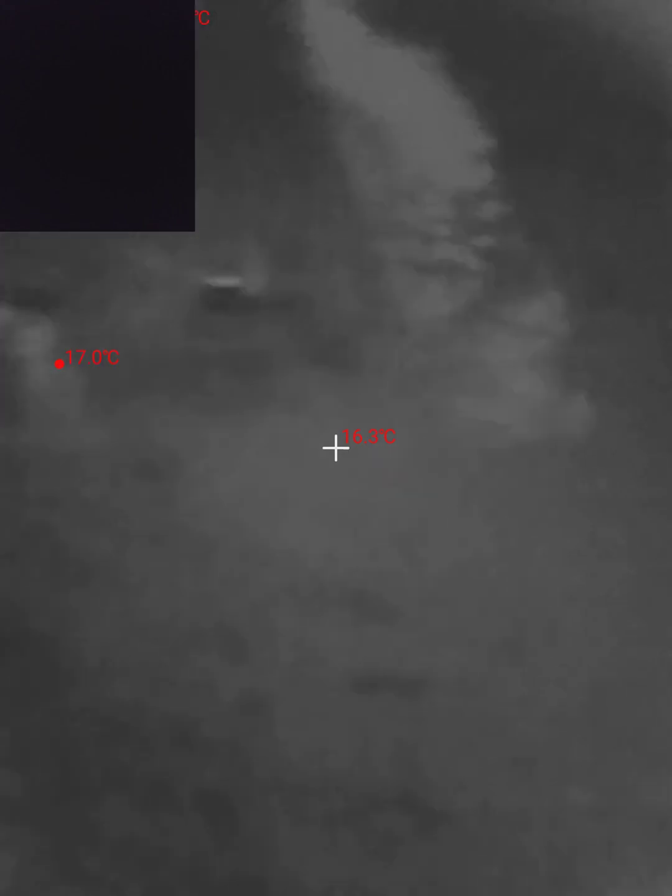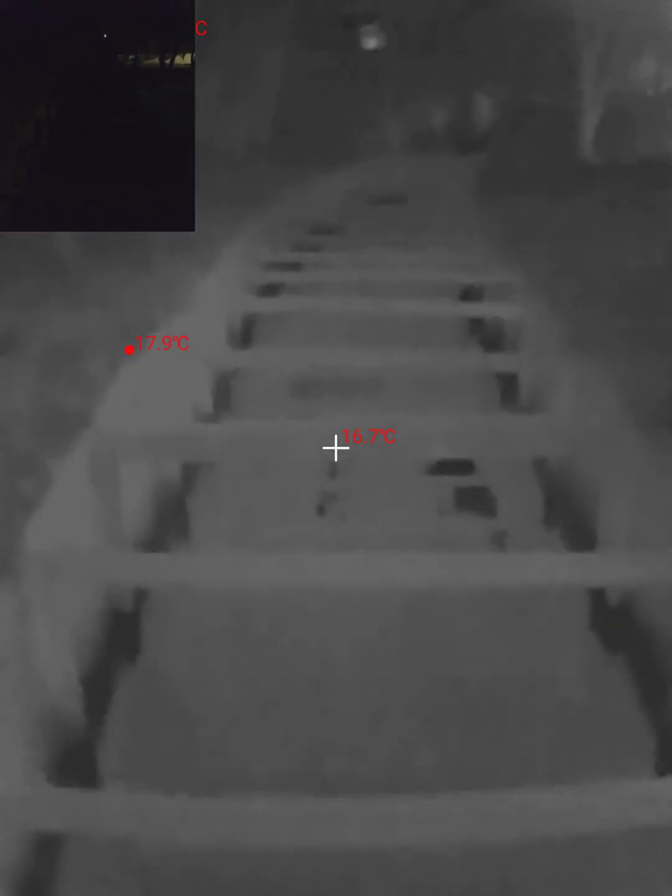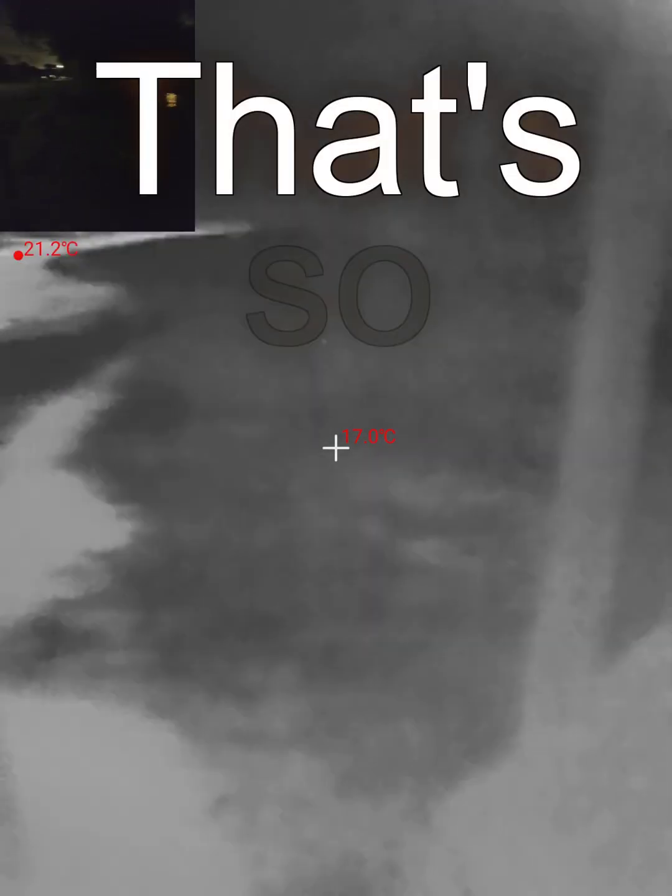Notice the temperature change as we go from the shaded area of all the trees, and then we come around and suddenly here's the area which has had the sun. Now also what would be interesting is this is another area where we have a little stream that mixes with the water, but I think it's probably like the last stream, we get backflow in here. So that's probably neutralizing anything interesting that we're going to see. Anyway, I thought that was really cool.